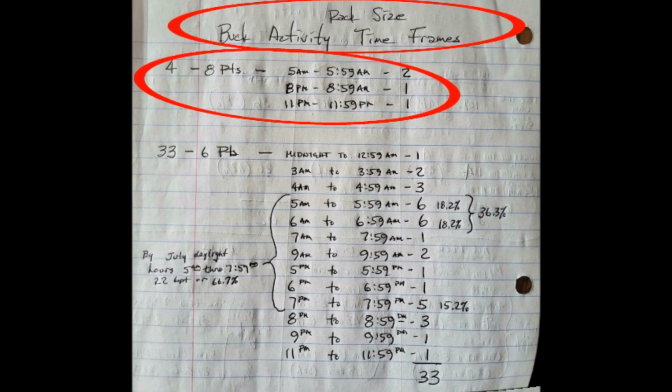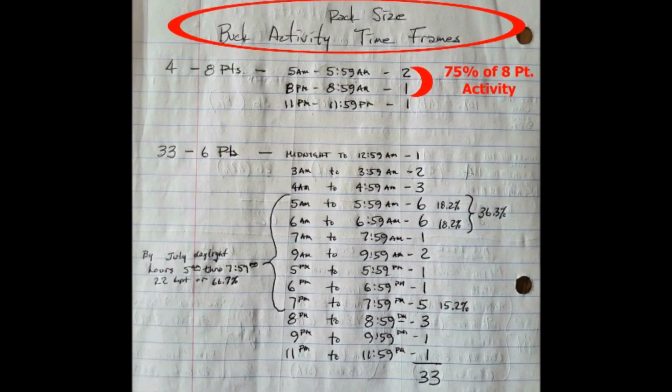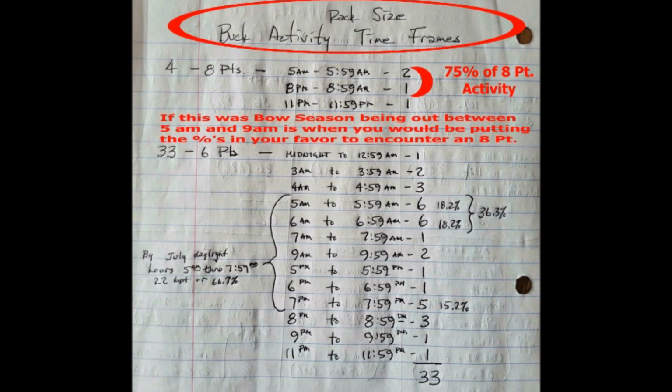So 75% of 8-point activity was daylight time. Now, if this was bow season, being out there between 5 a.m. and 9 a.m. is when you're putting the percentages in your favor to encounter one of the 8-point bucks.